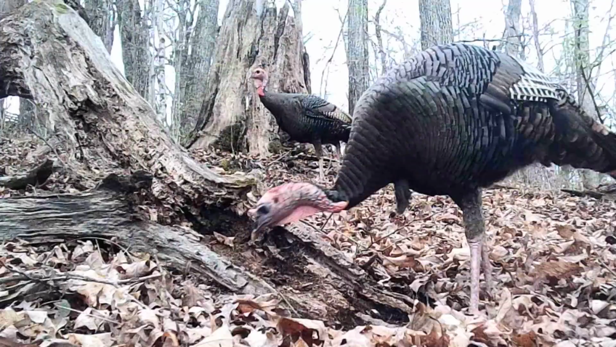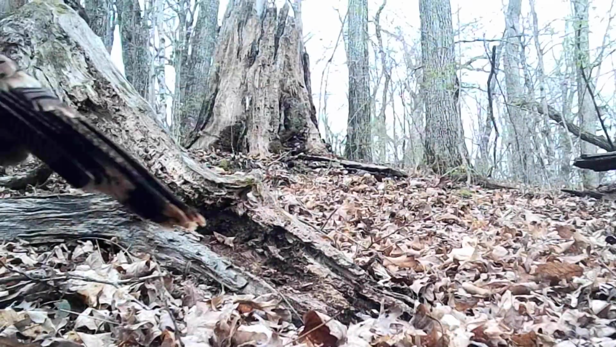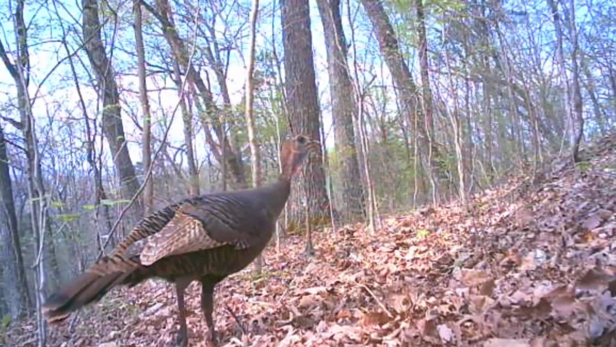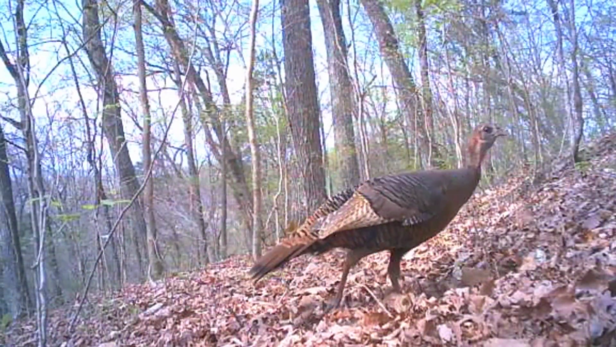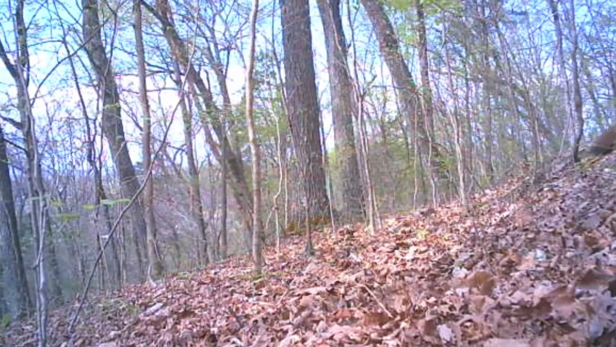The turkey, they're all over the place too. They having a good time. Still haven't caught no big tom panning out this year. But the turkey running all around this ridge, by themselves, the hens, and in packs too.